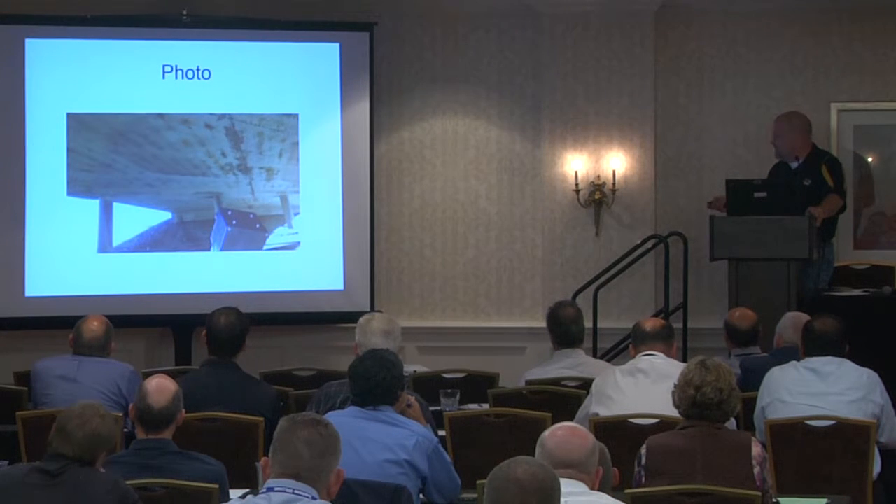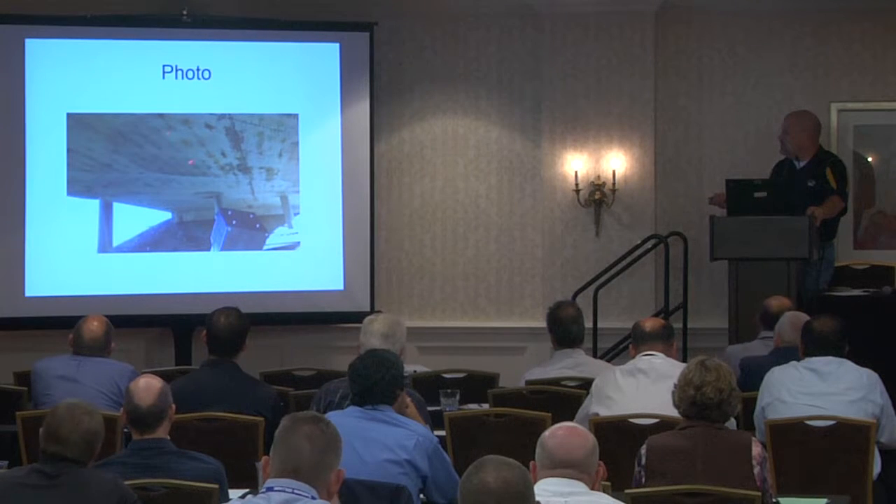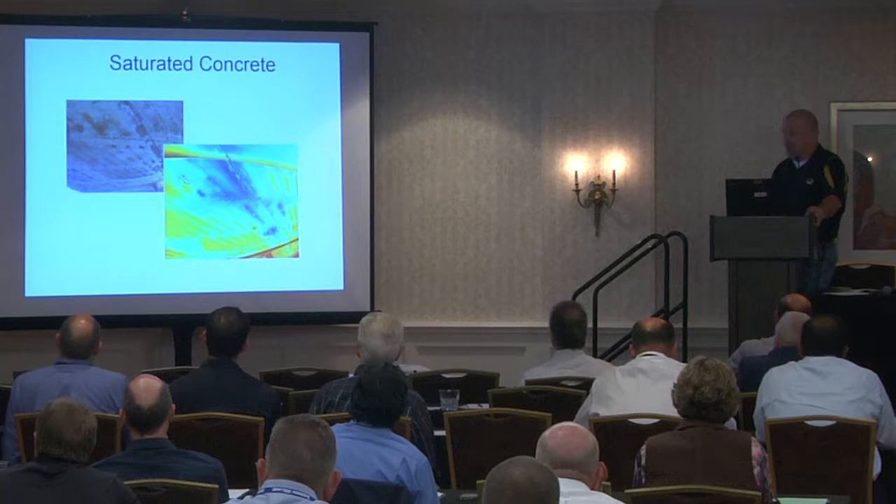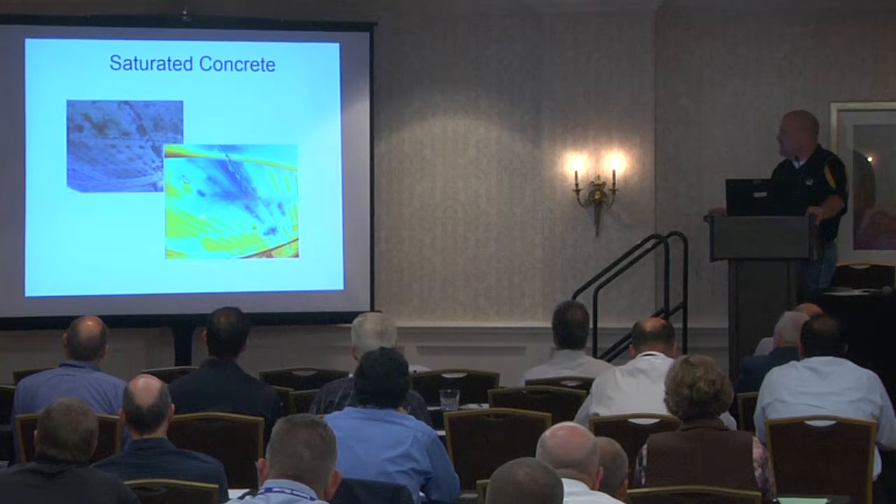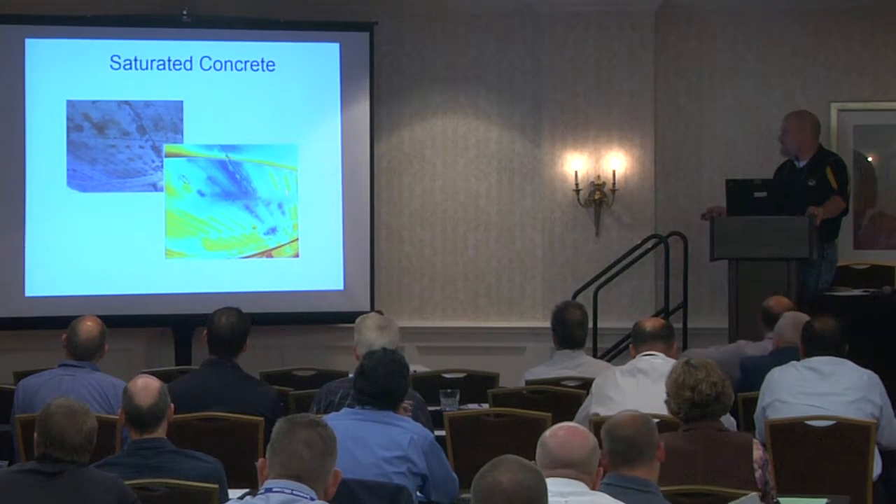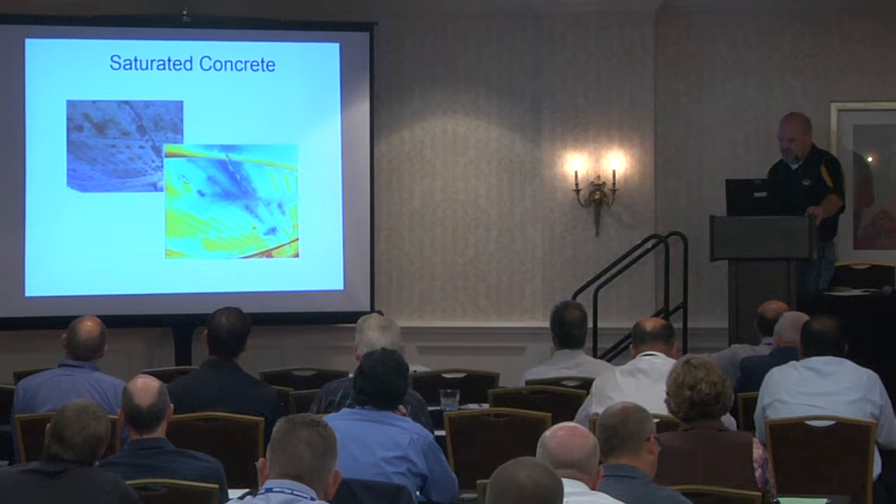For example, here you're looking up at the bottom of what's now a gone bridge, the underside of a voided slab. This data is collected over just part of a day, maybe 4 or 5 hours. You see the area in that voided slab that is saturated with moisture, and then you see where the intact voids are. Those show up as an imprint in that image.